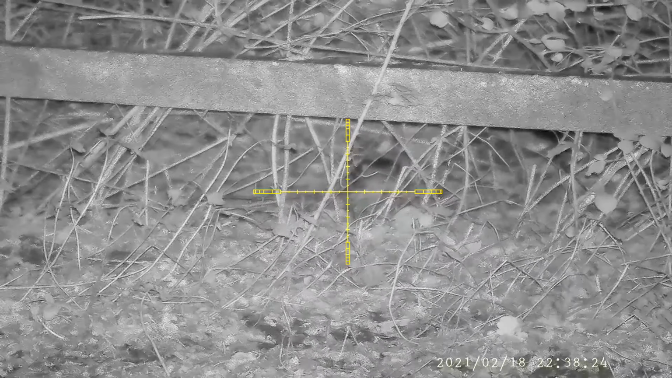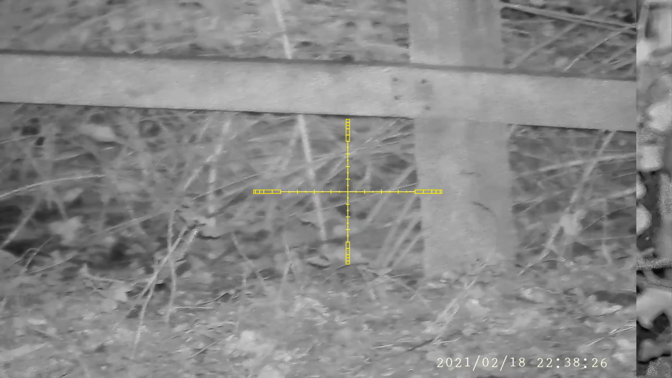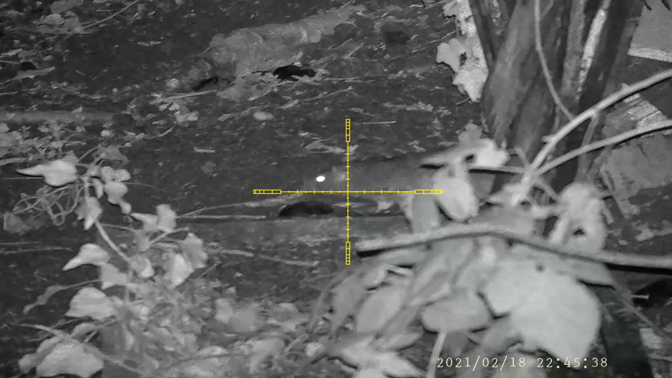I would never have got this rat if I hadn't picked it up on the thermal first. It's an expensive piece of kit, but it's proving to be indispensable.